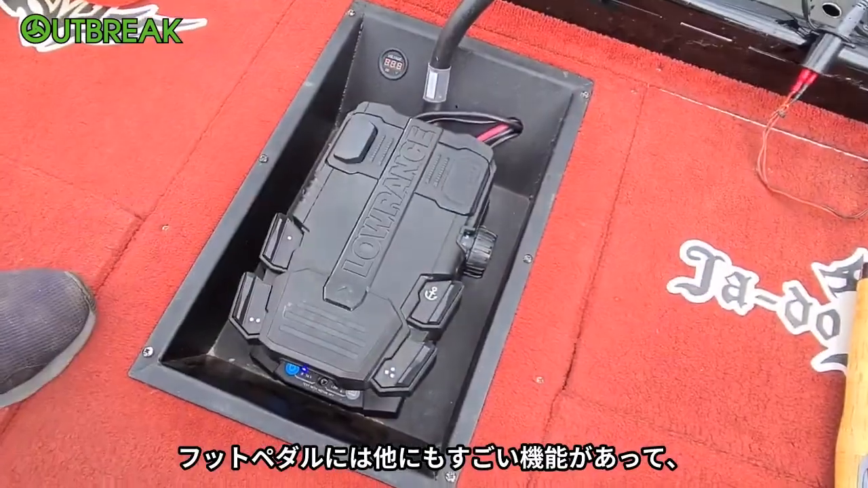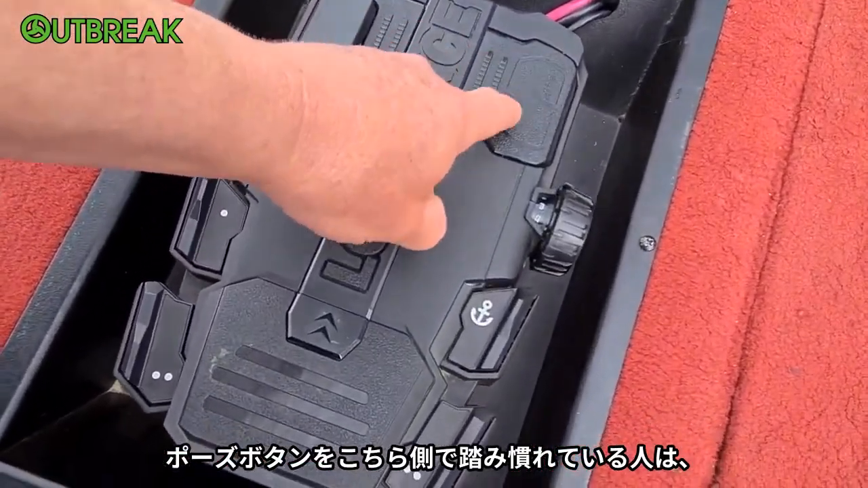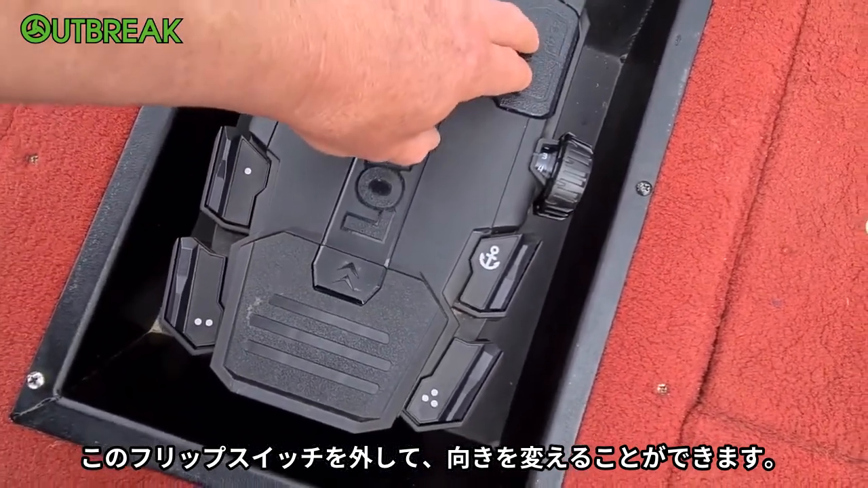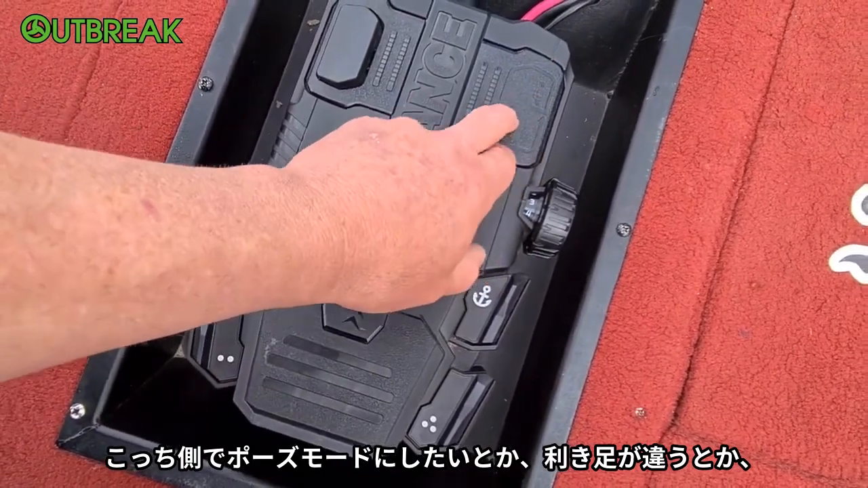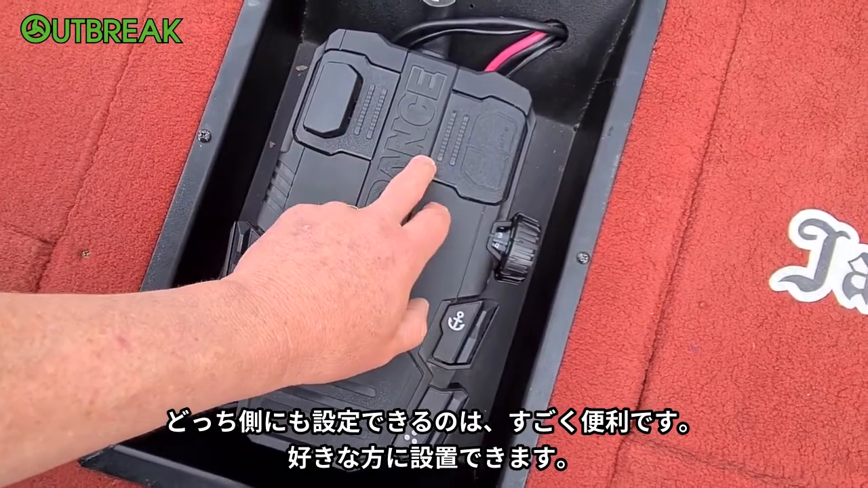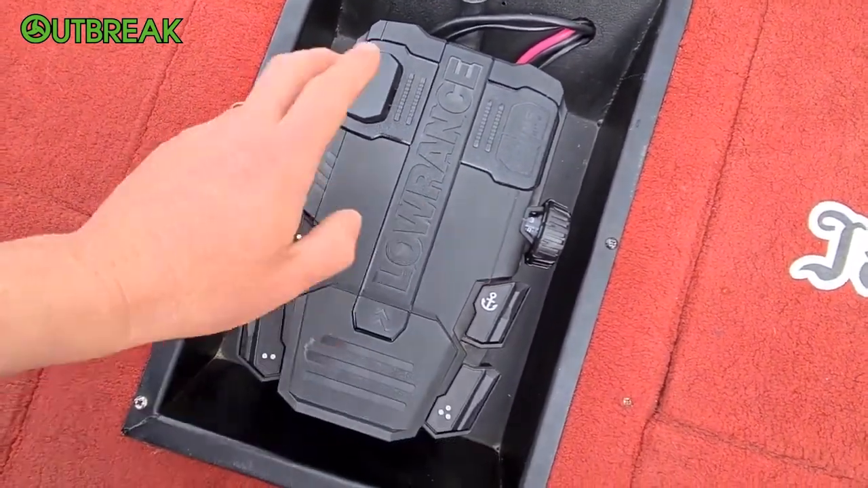Also a good function with the foot pedal is, if you're used to the pulse button being on this side, you can actually take this off and put it onto that side. So if you're used to your motors having the pulse on that side, or you're a different foot, you have the ability to change it over, which is a really good function, so you can adjust it to how you want.